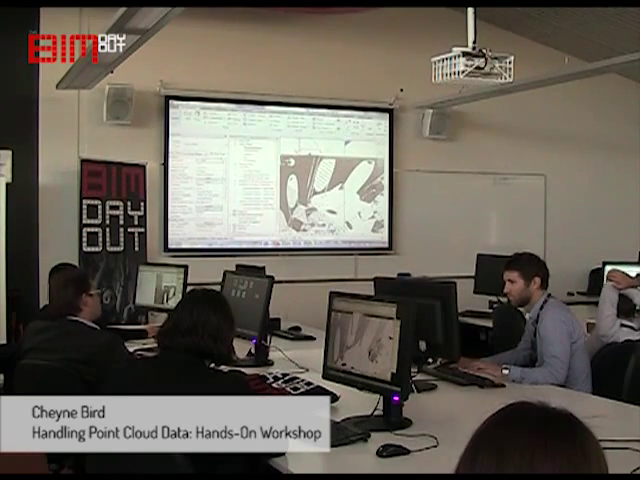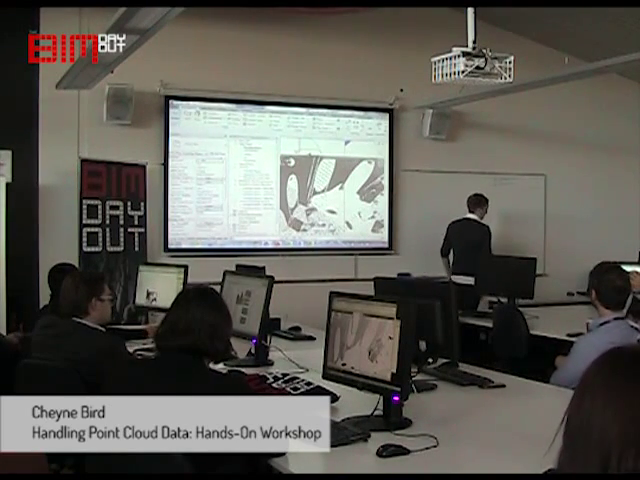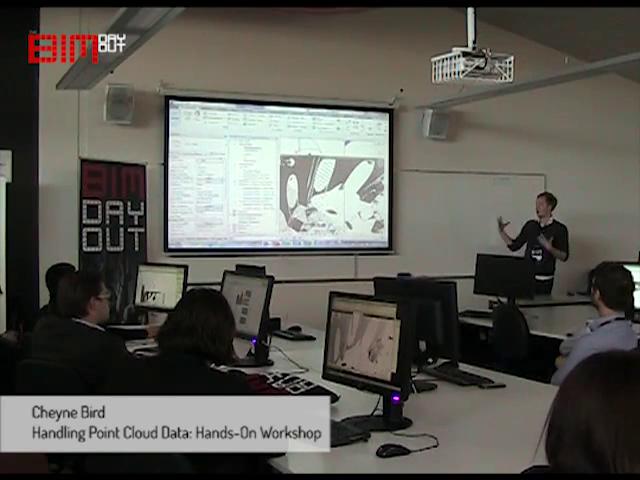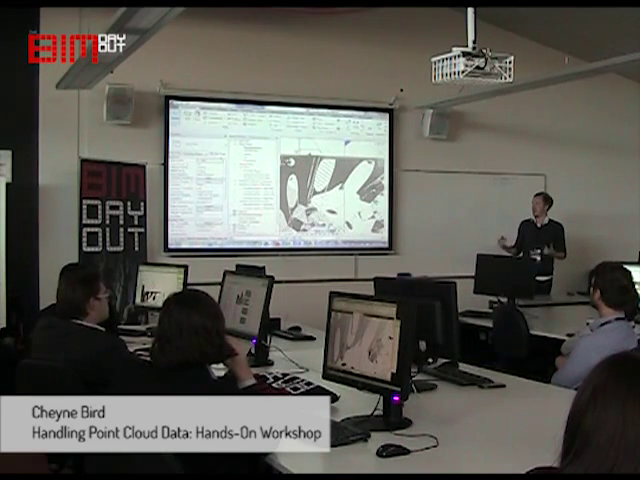So, okay, let me just scroll out. That's pretty much what we can do with Revit at the moment. We can just model off what we've got there. We can eyeball it, and if that's the accuracy we need, then that's fine. And if they're not asking you to demonstrate or test it any further, then that's probably fine.